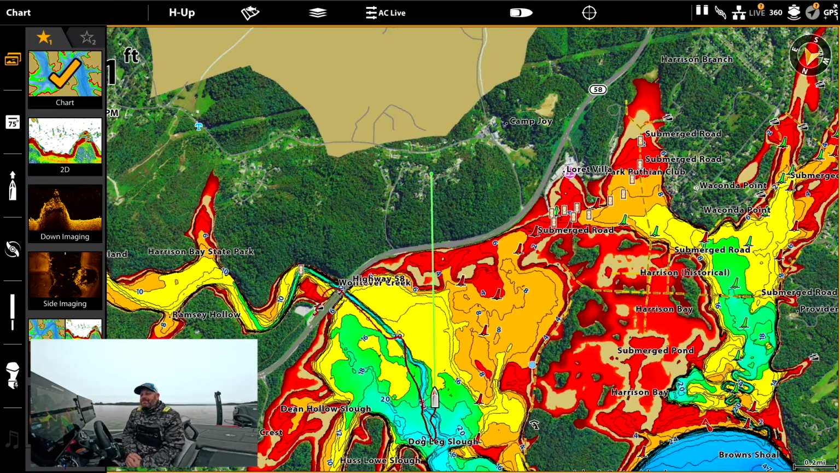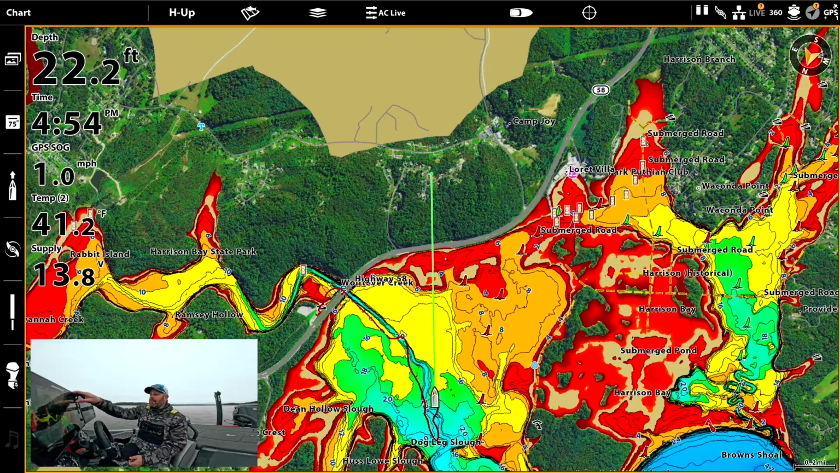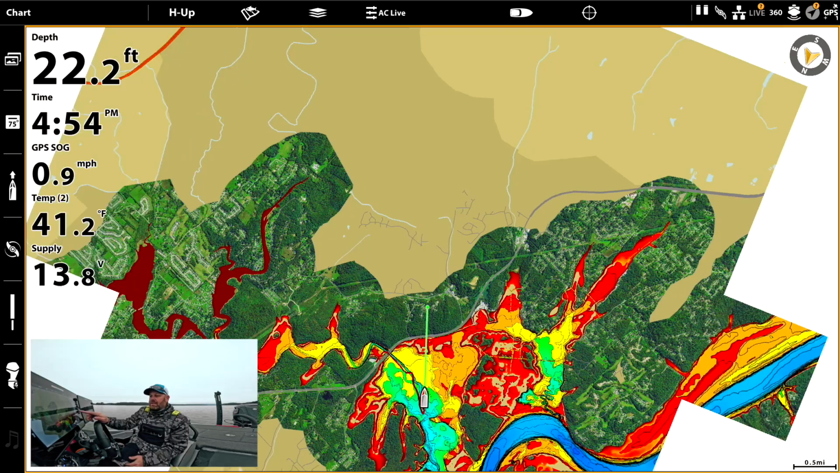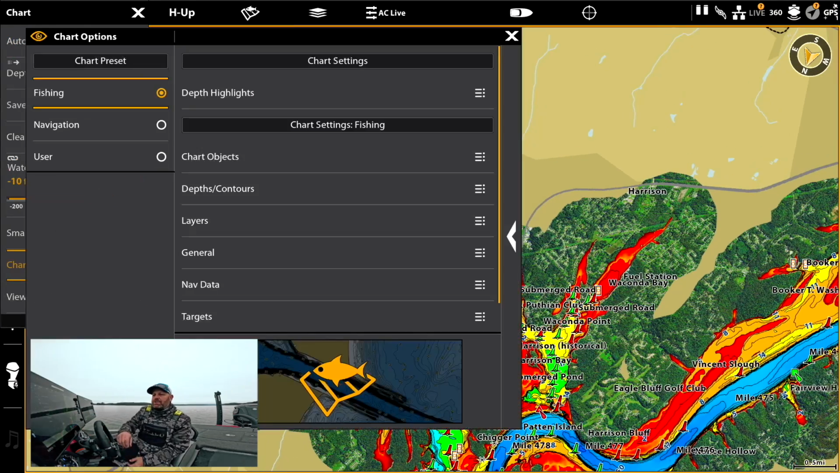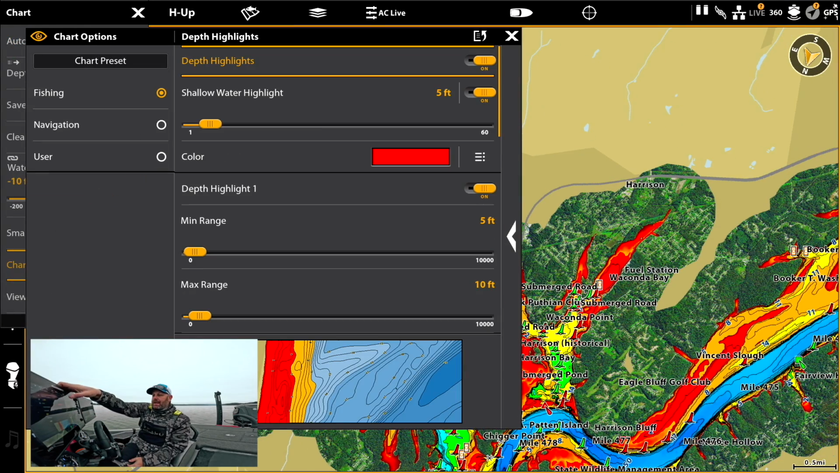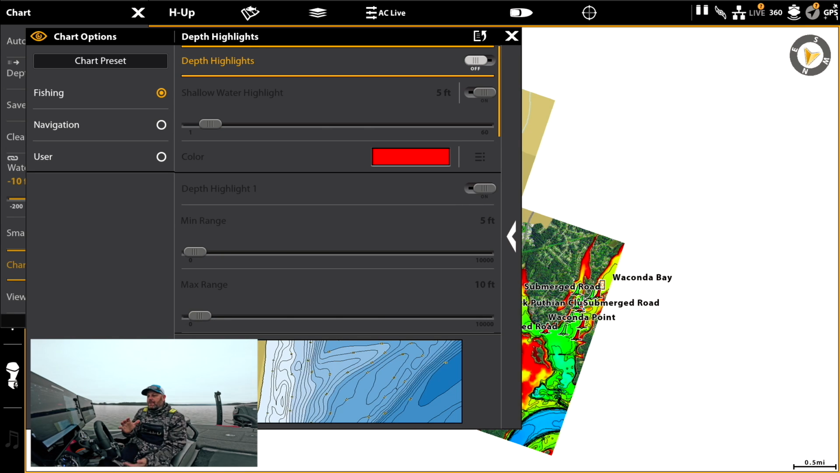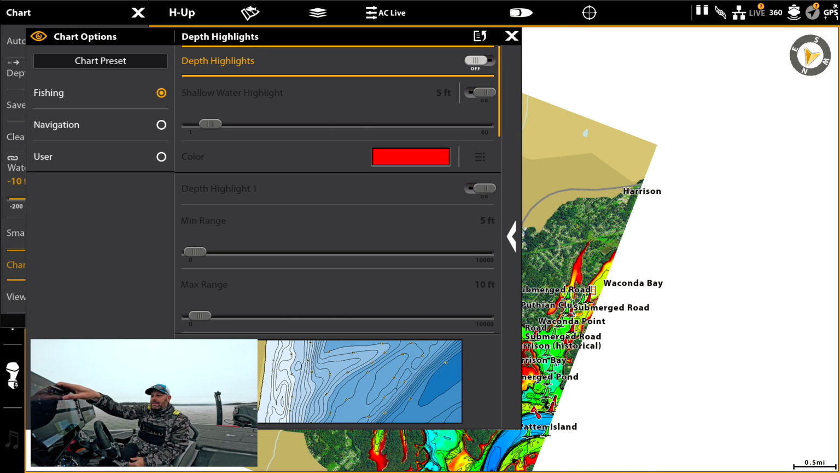So again, mapping for me, when I'm going to a new fishery, and I can turn all this stuff off. It's really easy. You hit menu, go into chart options, you can turn your depth highlights off. If you want something plain and simple, you just want your different color palettes.